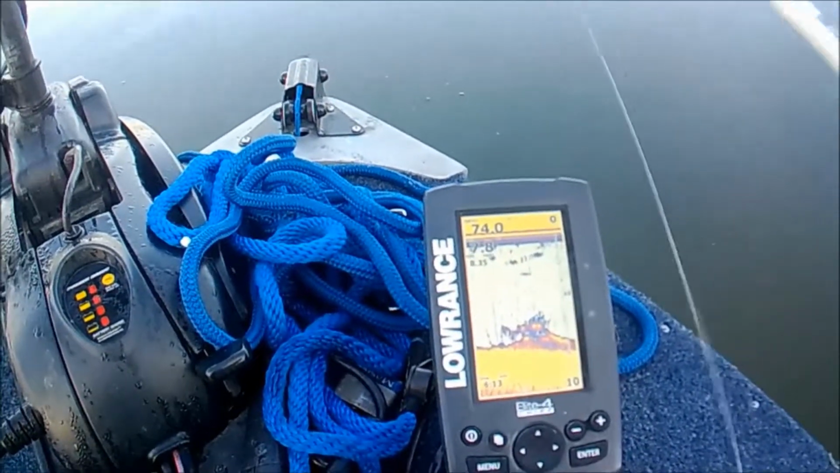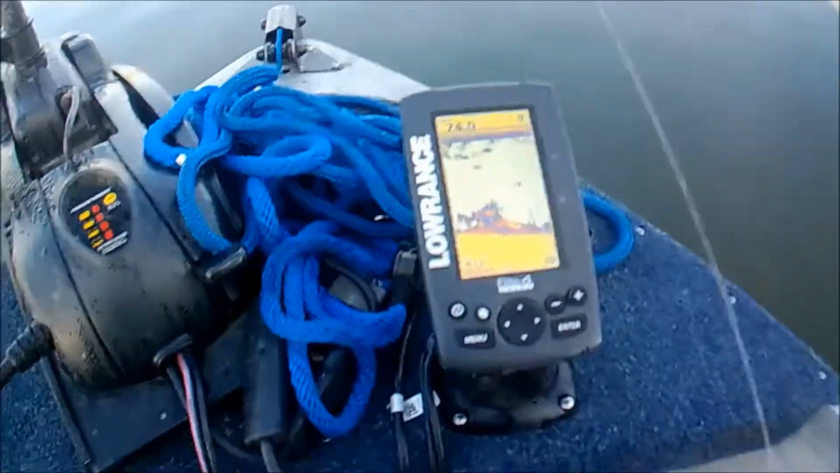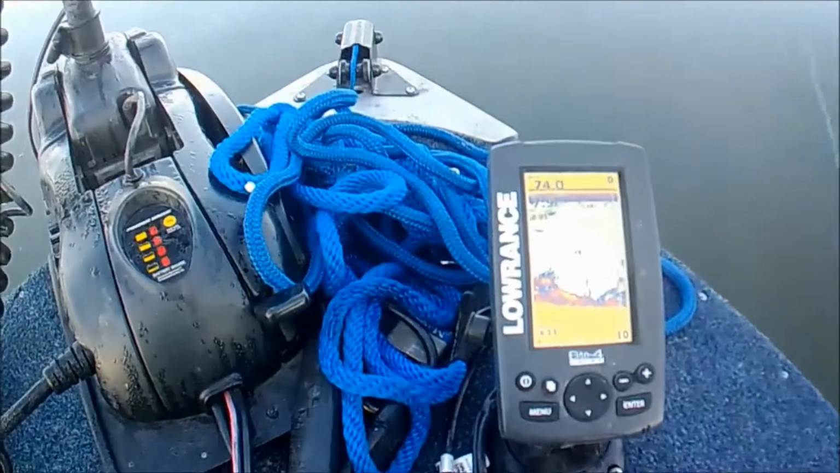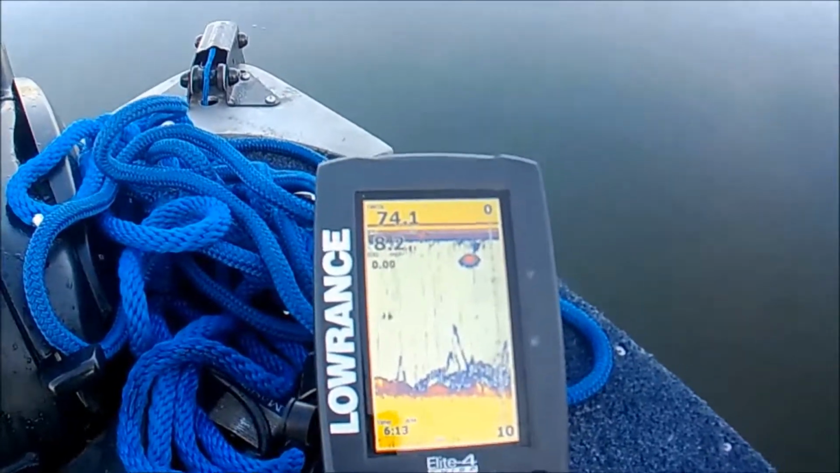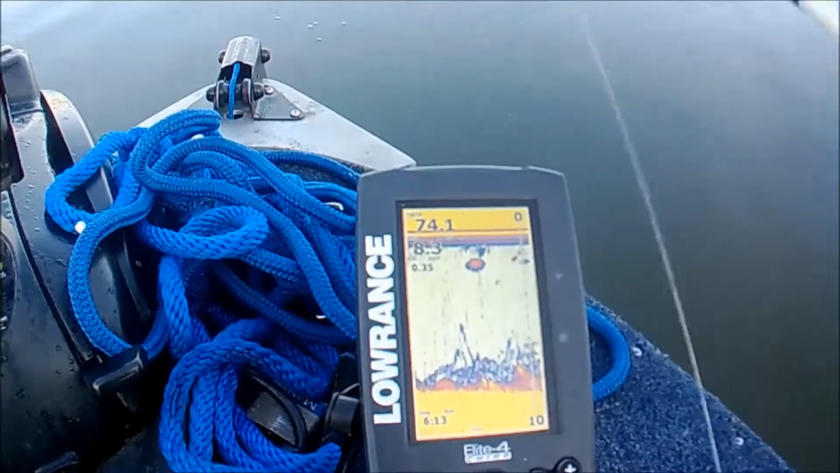So we're right in some good weeds right there. That's me hopping it again. Right there is hopping it. That's another hop. So if you watch this, give it another hop. But I'm in some weeds now. So let's see what's in those weeds.